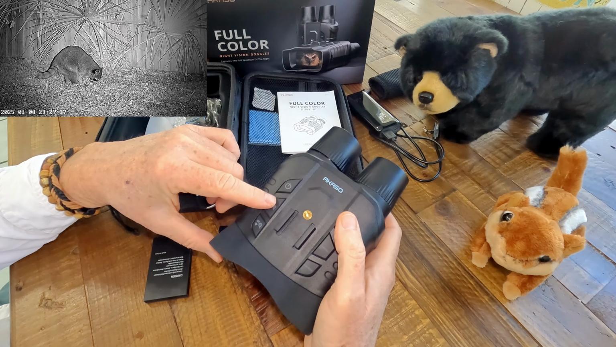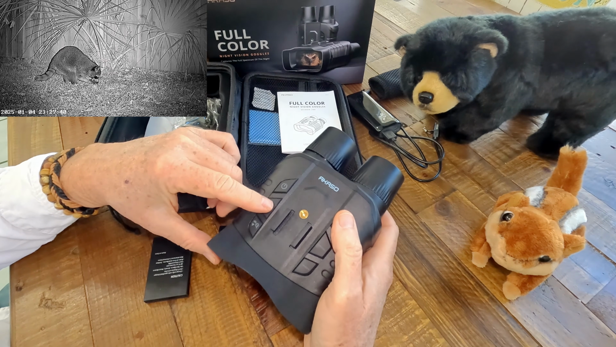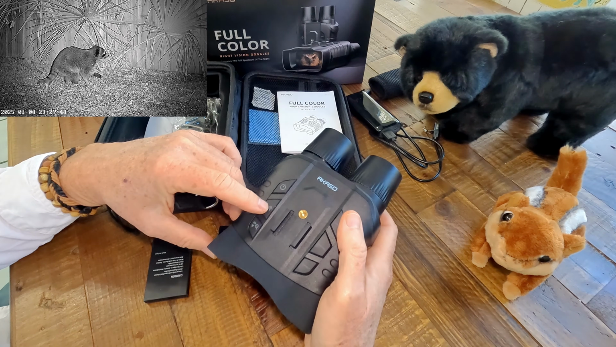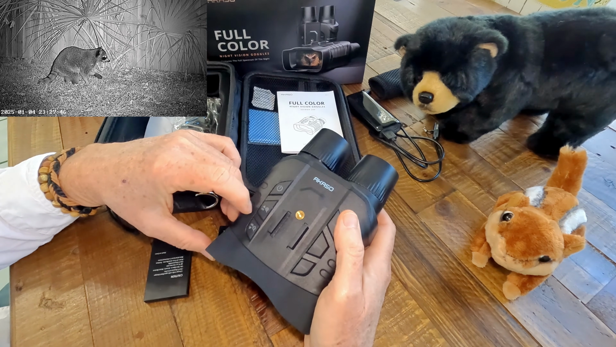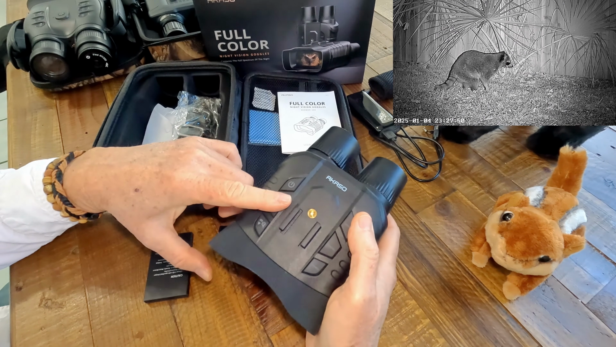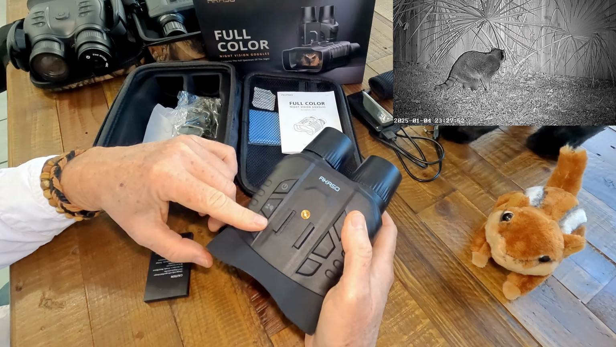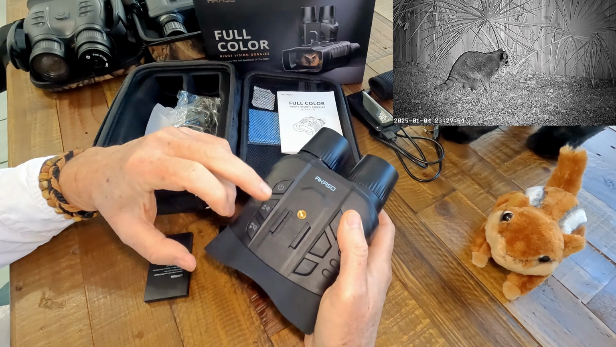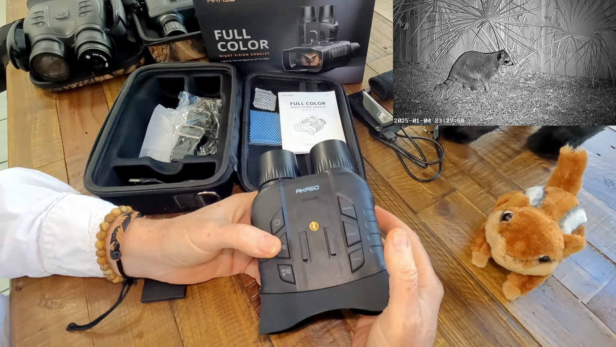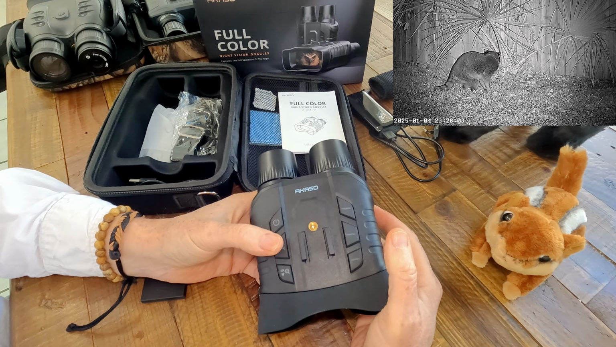And if you switch it to IR mode, you just long press the up and down buttons to move from 1 to 7 levels of IR mode. And the IR is really quite strong. I really didn't use some of the higher levels, because even at 100 or 200 feet or so, I could see fine with levels 1, 2, and 3. So a long press on these up and down buttons will get you to your different IR levels. A short press will give you your digital zoom up and down. You're using digital magnification, so the more you magnify it, the grainier it's going to be. That's just the way things are, especially in the nighttime mode.